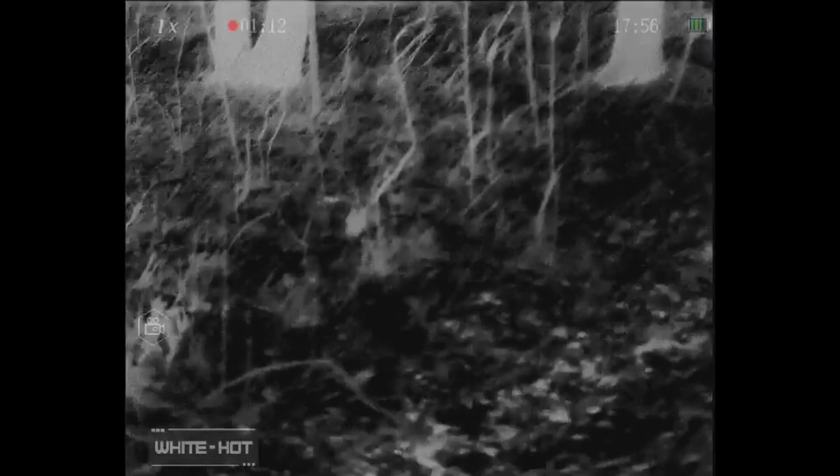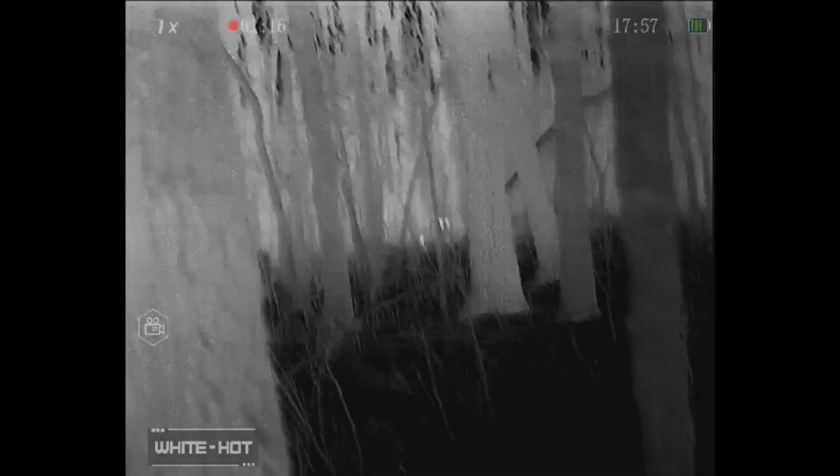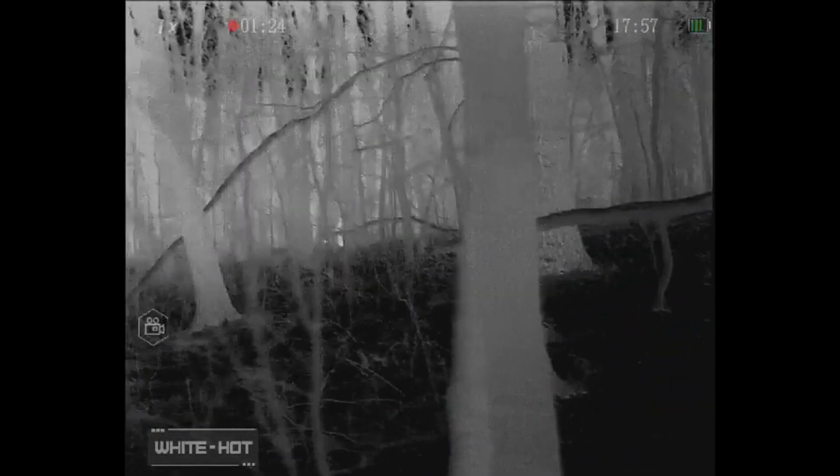And again, wearing the NOD on my right eye, so I'm using that to navigate a little bit sometimes when you see me staring at nothing. And there's the OPFOR in the woods there. And now we can see we're about 50 meters due south of them.